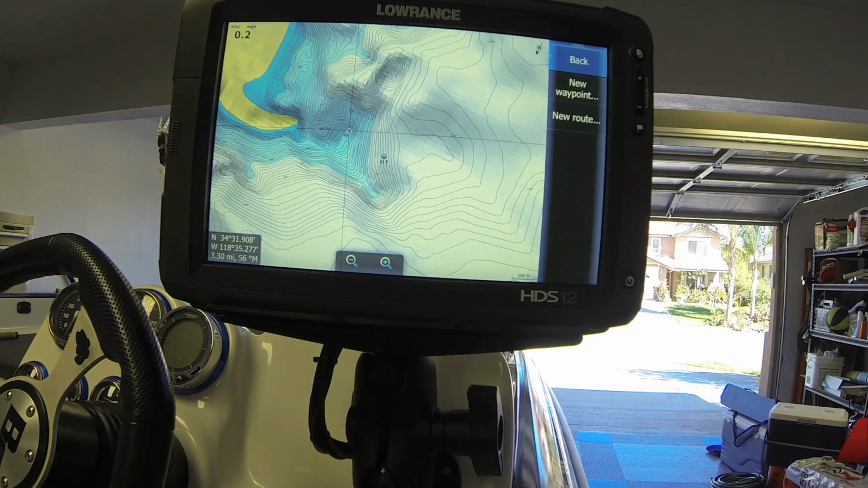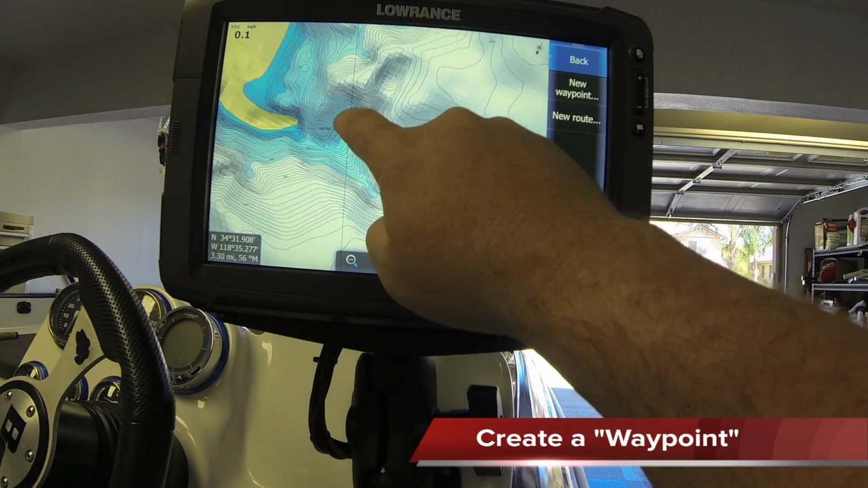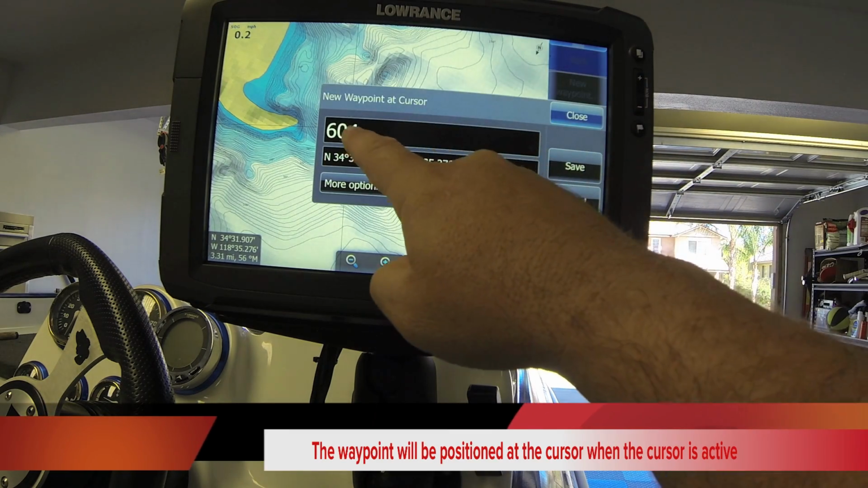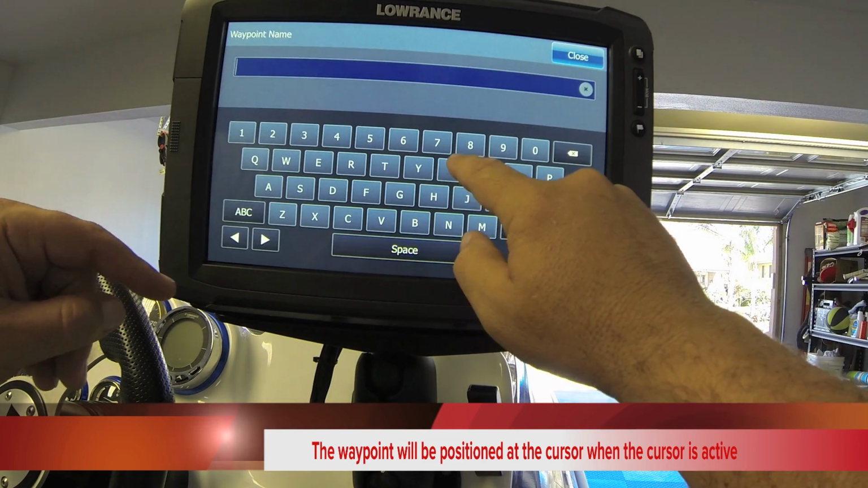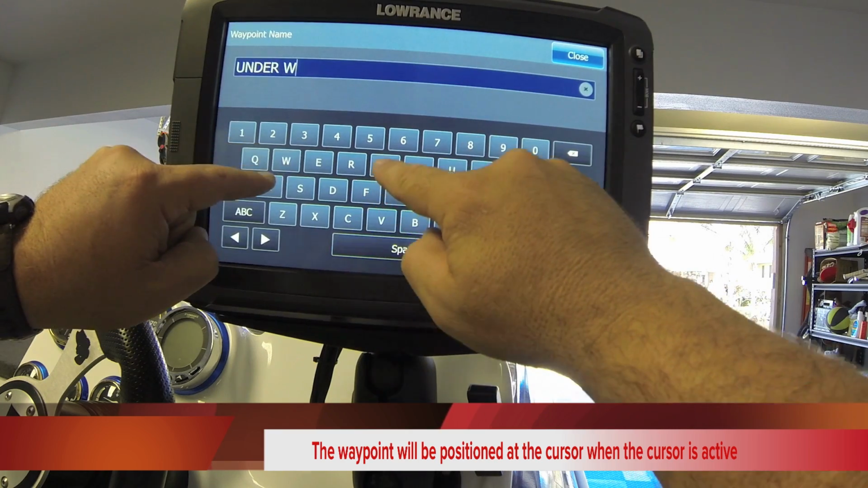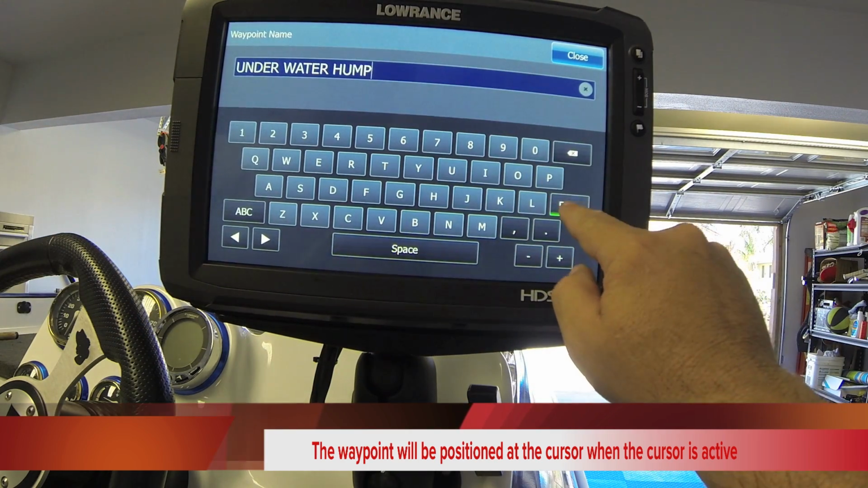A new feature nowadays for the Lowrance is creating a waypoint. Click on an area that you want to create a waypoint for, hit new waypoint. It comes up, and I don't want it to be named 604, so I'm going to hit that. I'm going to clear that cursor, and I'm going to type in what it is. Underwater hump, and I'm going to hit enter.